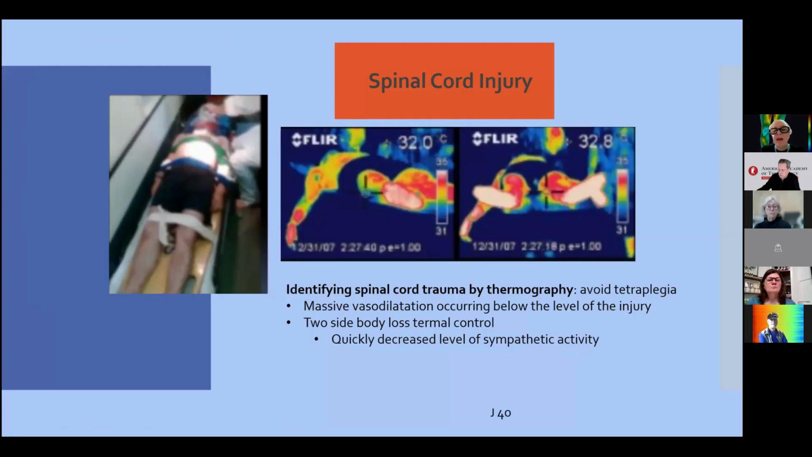Here we have Marcos Brioschi's image about a spinal cord injury in real time, in a car crash, for example. If you have a spinal cord injury, we need to take care of this part of the spine, for example, cervical or lumbar.